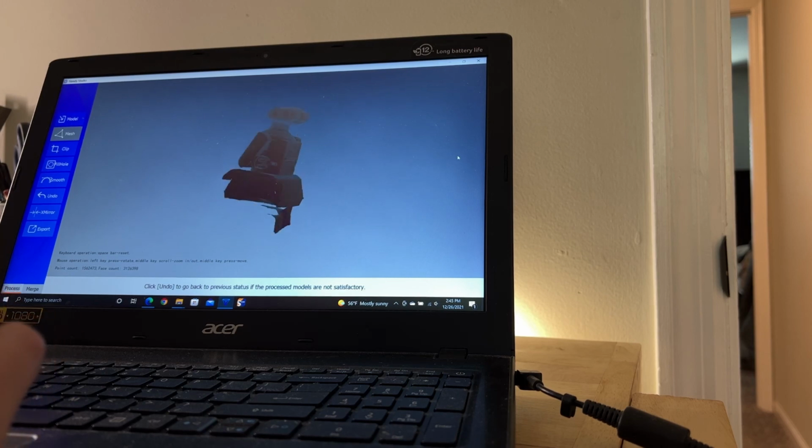All right, so that's it for the 3D scanning walkthrough of the Omnibot 2000.